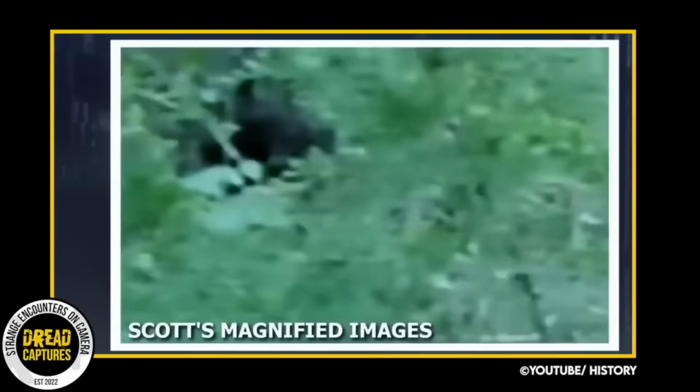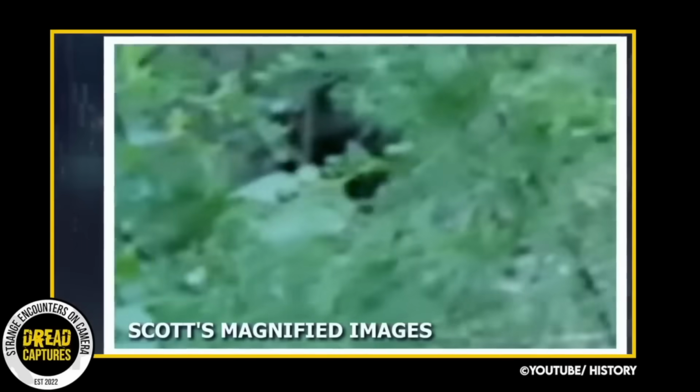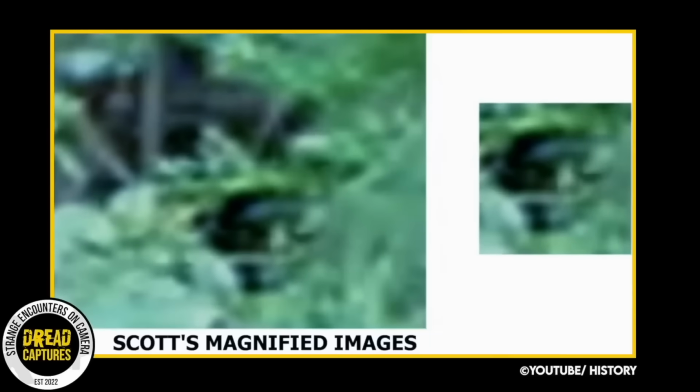Upon closer inspection, he realized that it was not a Sasquatch, but something he had never seen before. A dog man. Despite the skepticism of critics, Scott was convinced that there was a living being in the footage. He said he could see its nostrils opening and closing with each breath.